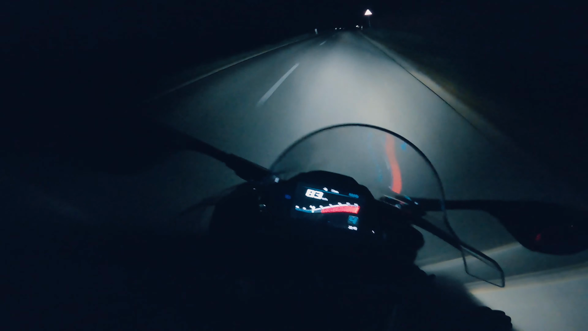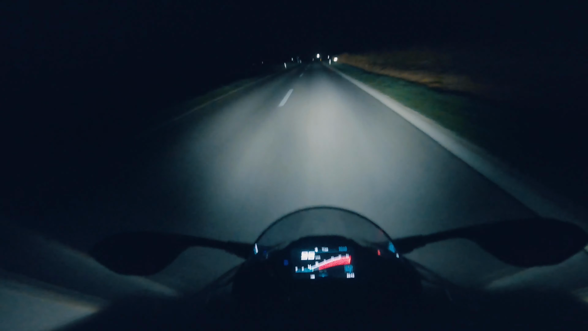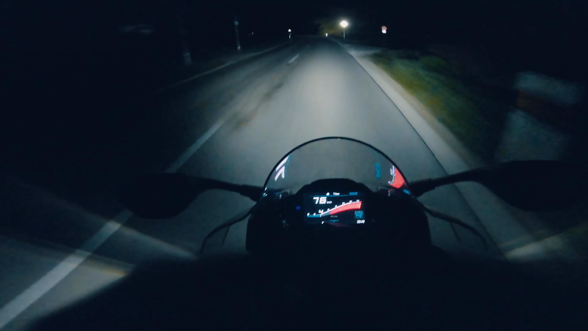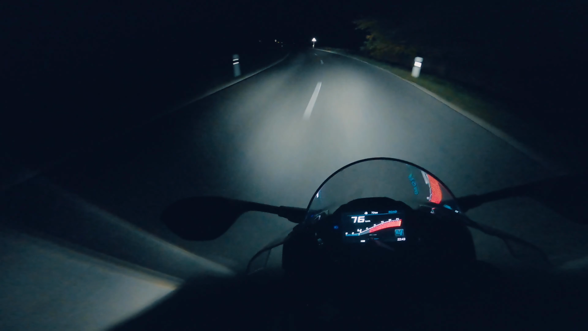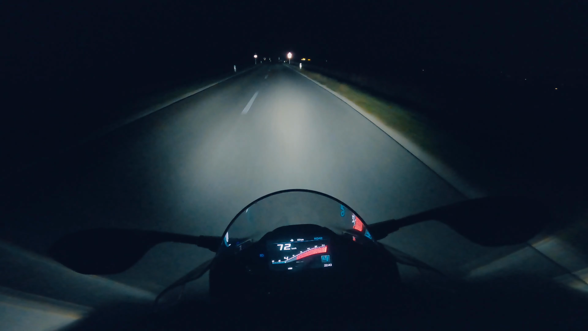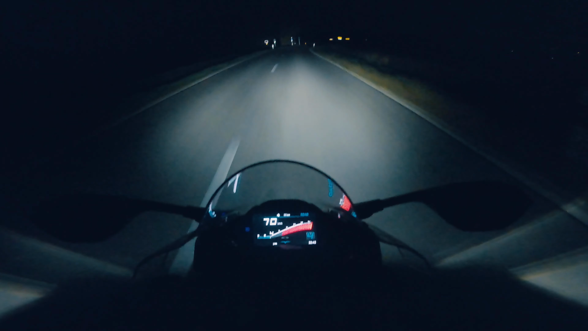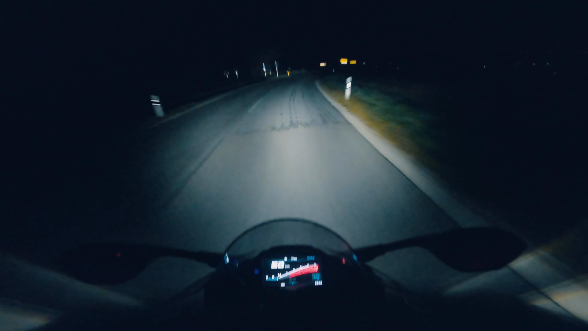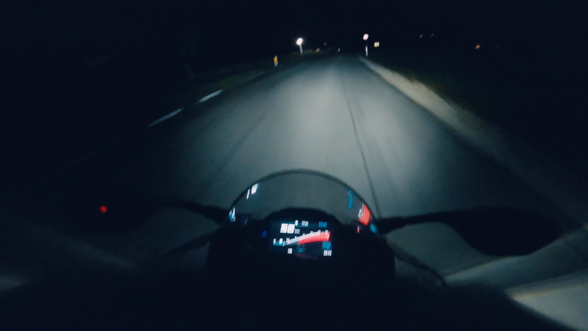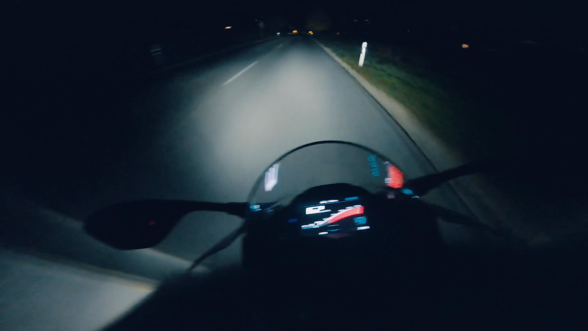I think this is quite a special thing. Most motorcycles, I would say, have really poor headlights, so riding most bikes at night is actually quite a pain because you cannot see anything. I would say this bike is different. You can see this is my high beam, this is the low beam. Yeah, it's just different, you know.